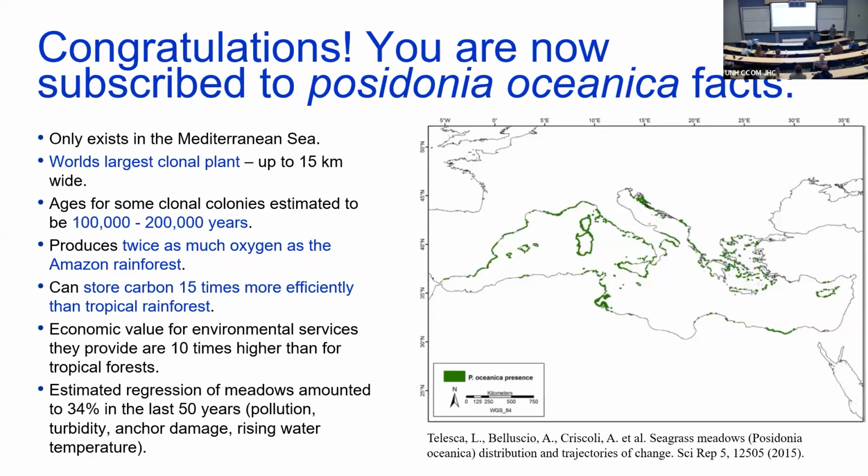Interesting facts. It is the world's largest clonal plant. Don't believe those aspen guys in Colorado. It's actually this guy, up to 15 kilometers wide, a single plant. So it's a grass. It can spread by sending out rhizomes horizontally, so they're single organisms. Some of these colonies are so huge and so old, they can be up to 200,000 years old. 15 kilometers wide, 200,000 years old.